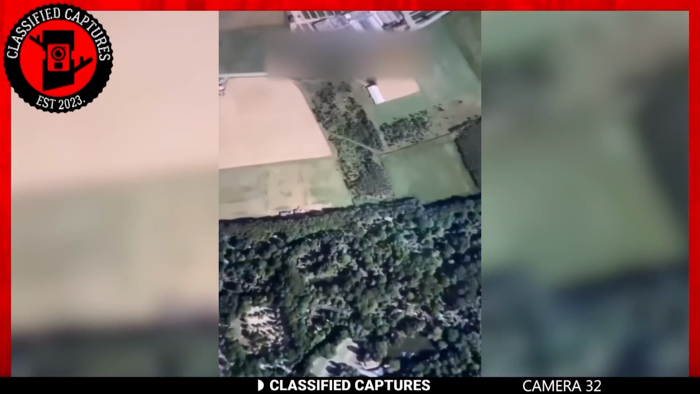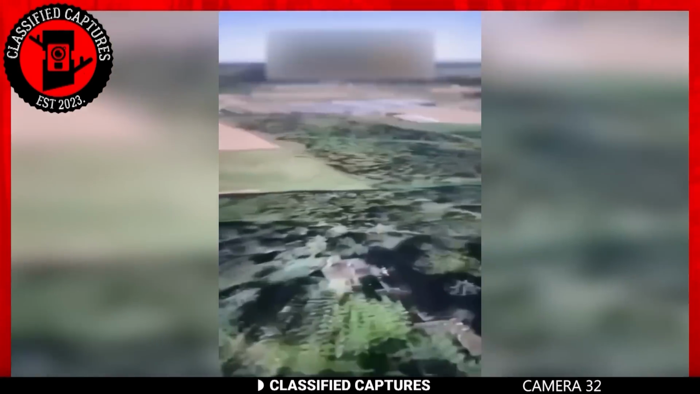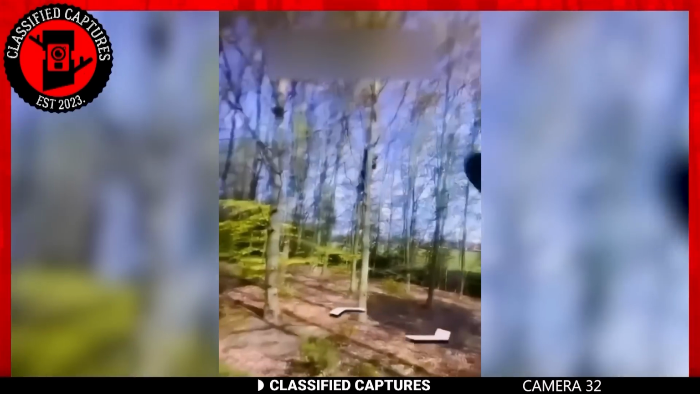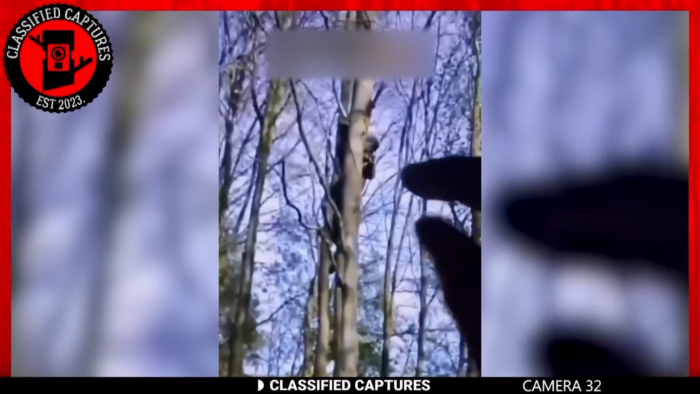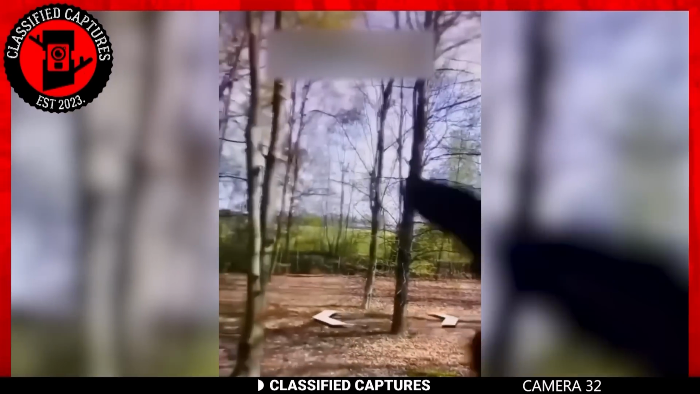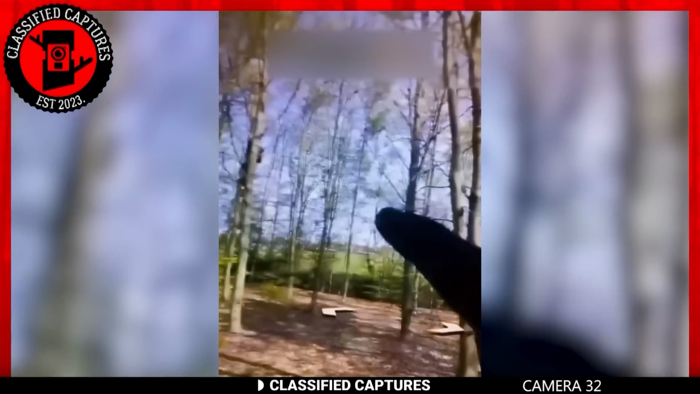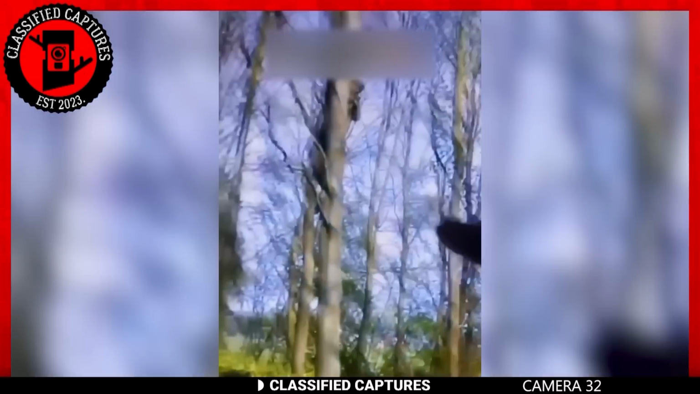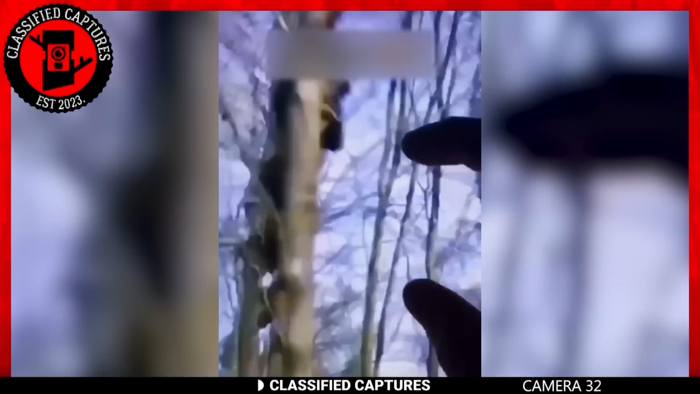This next clip has nothing to do with trail cams, but all the things to do with the paranormal. Take a look. At the start, the camera zooms in on a really cool bunch of trees that you'd expect from a typical woodland area. But in just a few seconds, things get super weird.